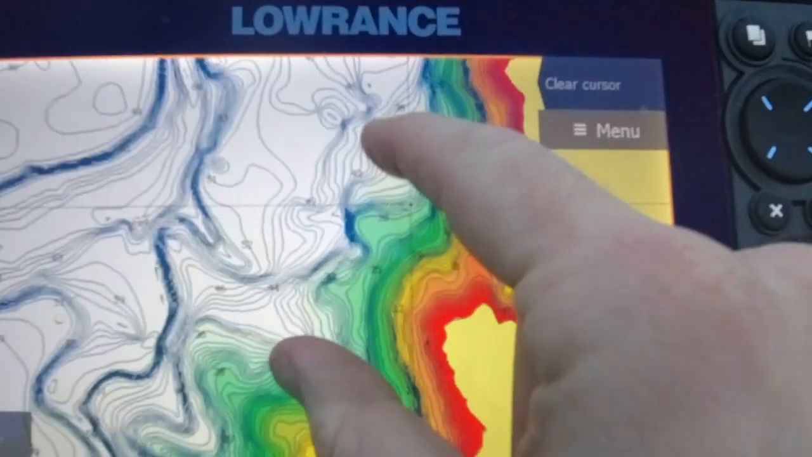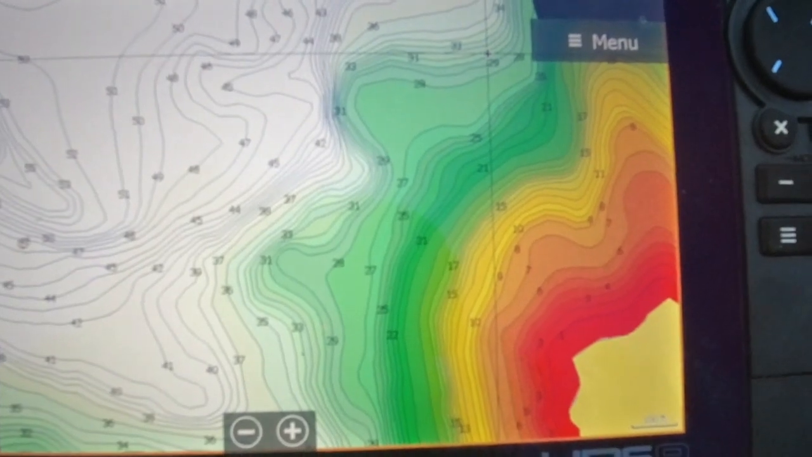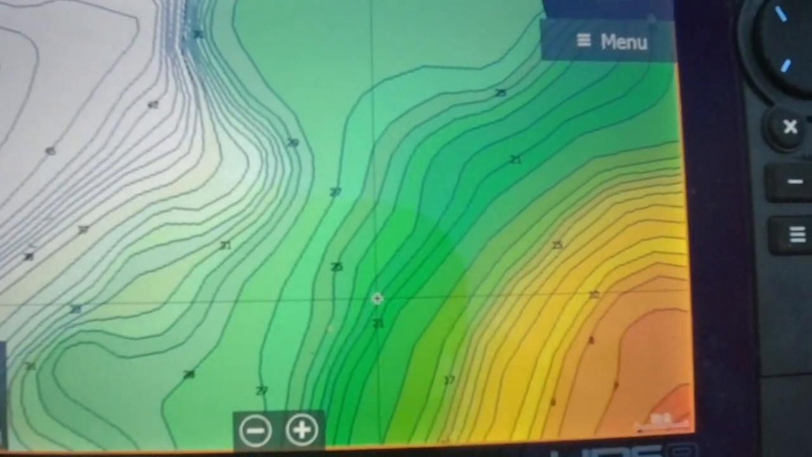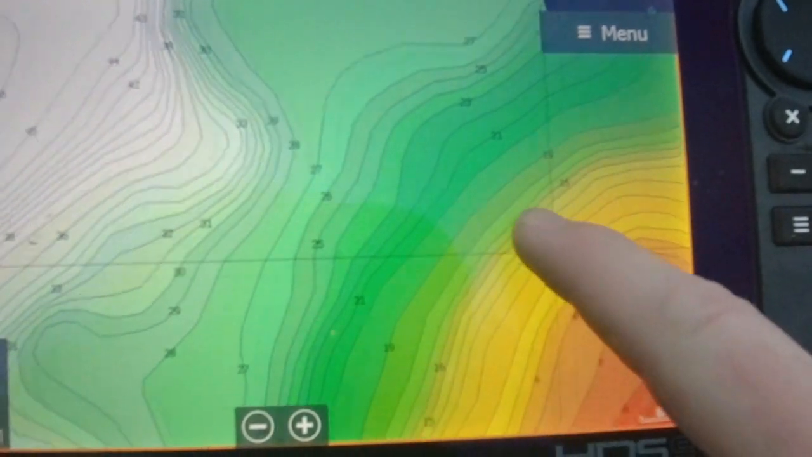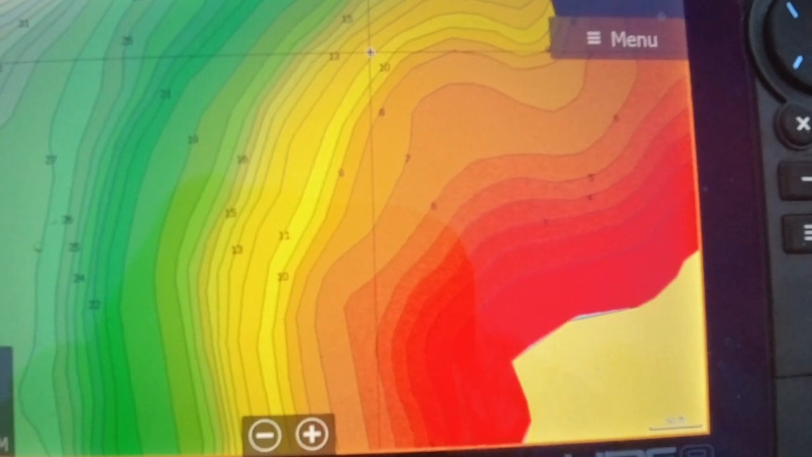So let's say you want to pull up your chart screen. You'll go ahead and hit the charts option, and then you'll be able to see all of the preloaded mapping information on the unit. A lot of these newer units are being preloaded with CMAP, and they have some really good contour information as well as some awesome depth shading options.